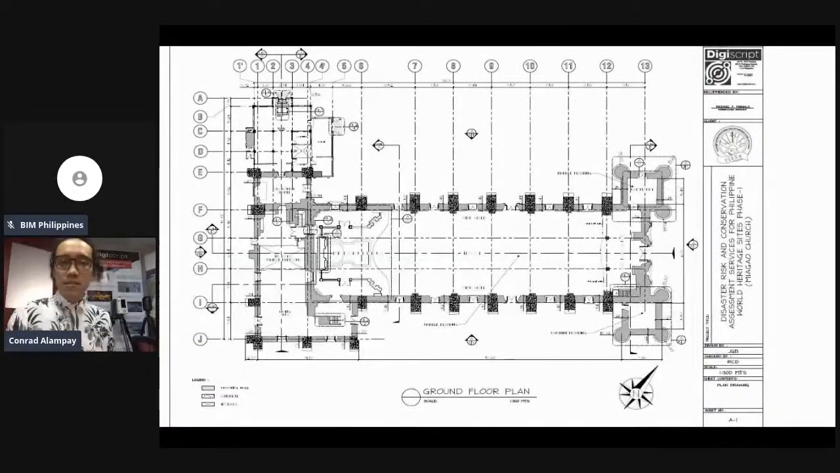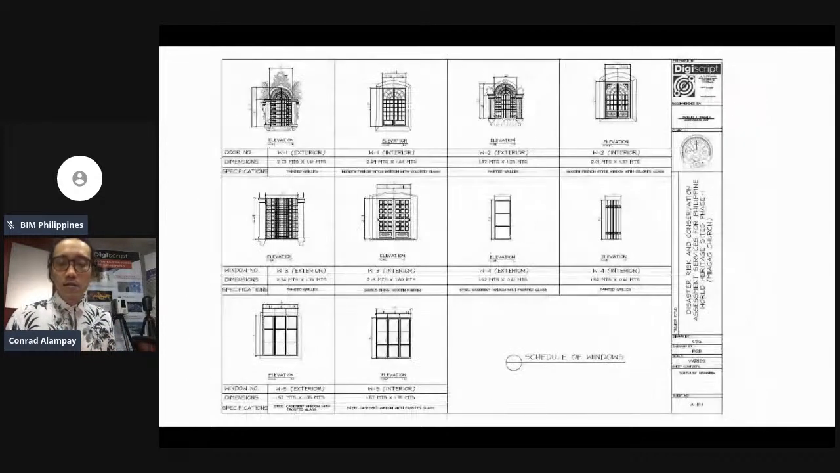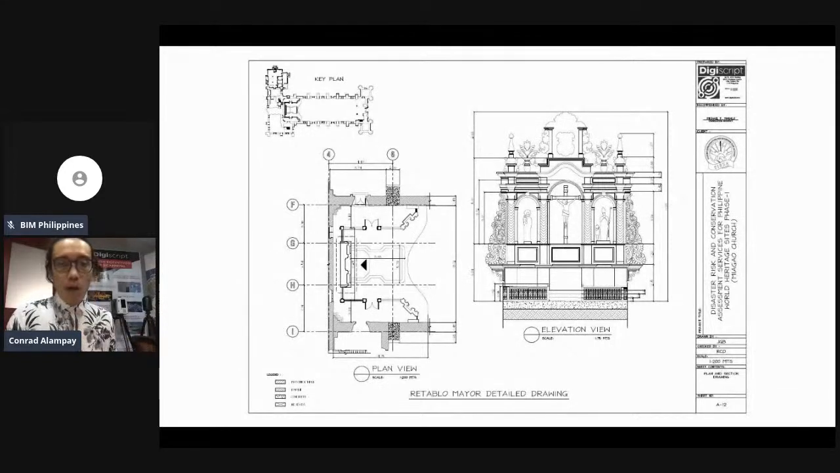So we have floor plans. Isipin mo kung ikaw may project ka, gagawa ka ng project, wala kang plans. Saan ka magsisimula, hindi mo alam. So doon ka papasok, bibigyan namin sa inyo yung details, yung mga kailangan nyo. So for this one, we have floor plans, detailed drawings, like the retablo, even yung mga intricate carvings ng retablo natin.